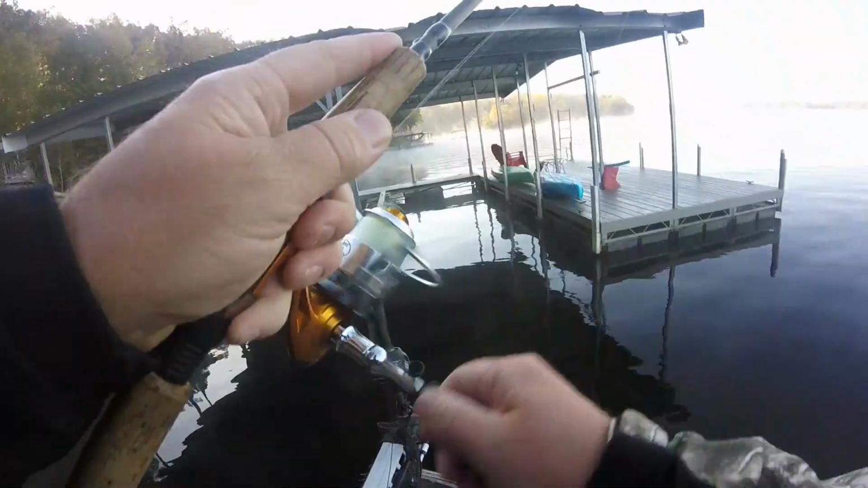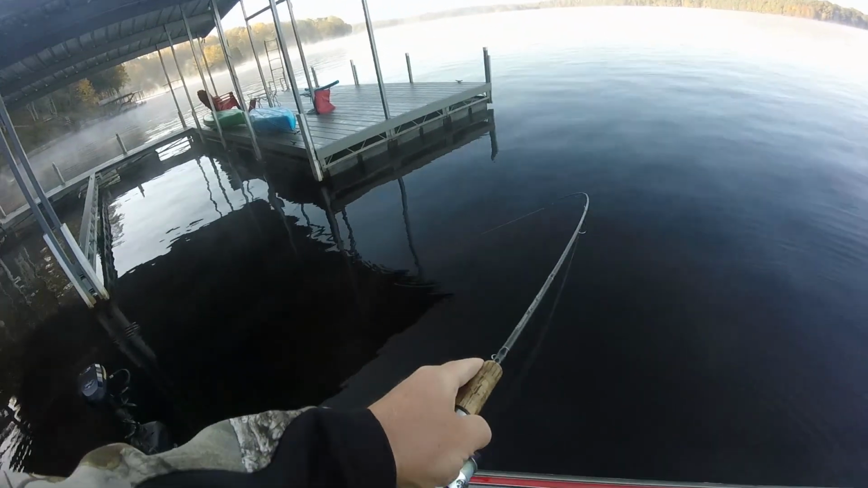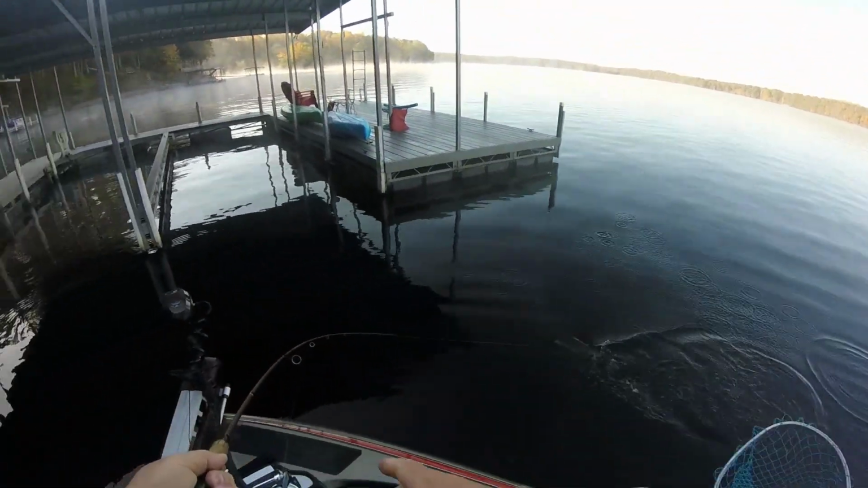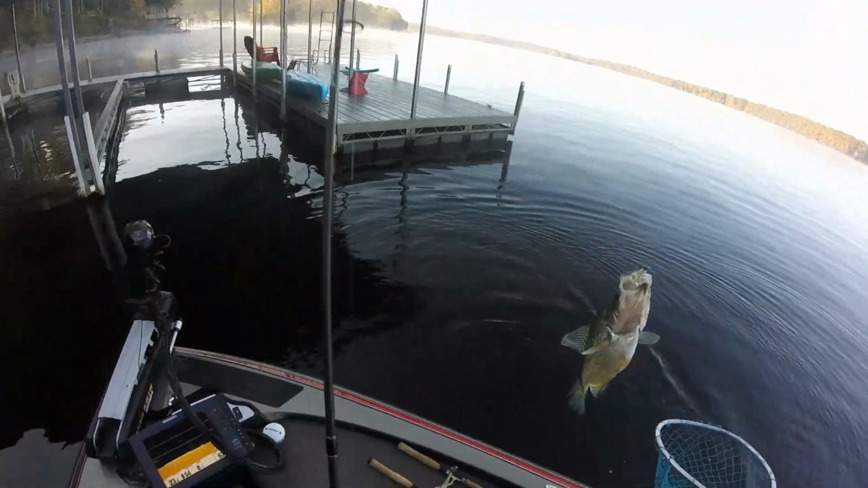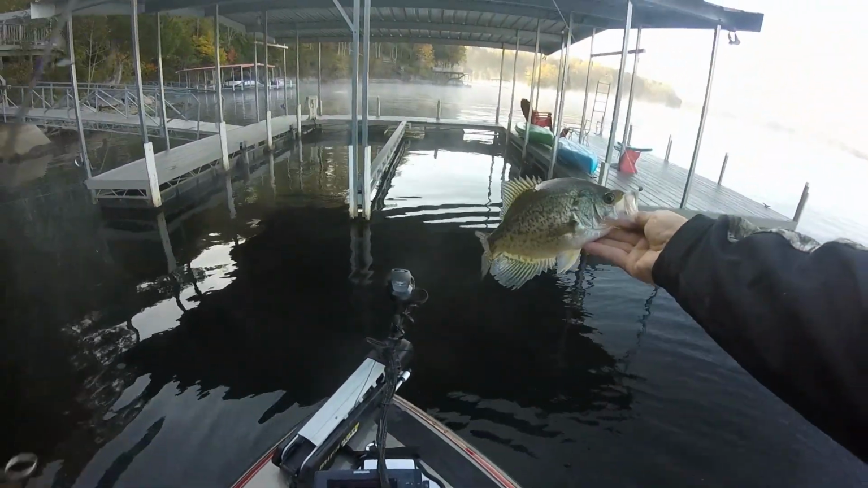There he is. Yep, that's what we're looking for. Black nose. Oh, that's a nice. He's not huge. Well, there's the first crappie of the fall season. Black nose.